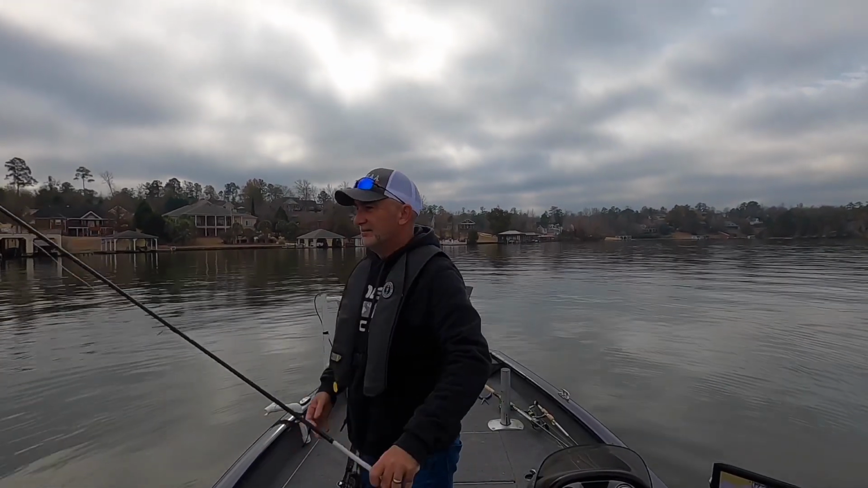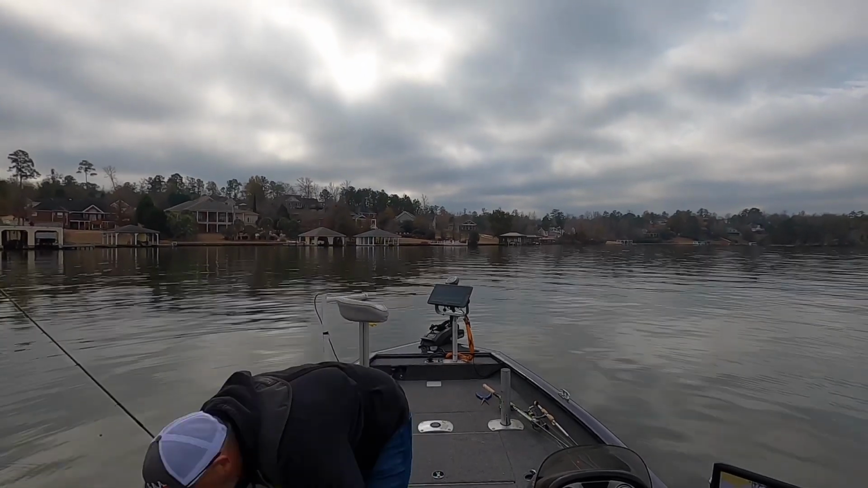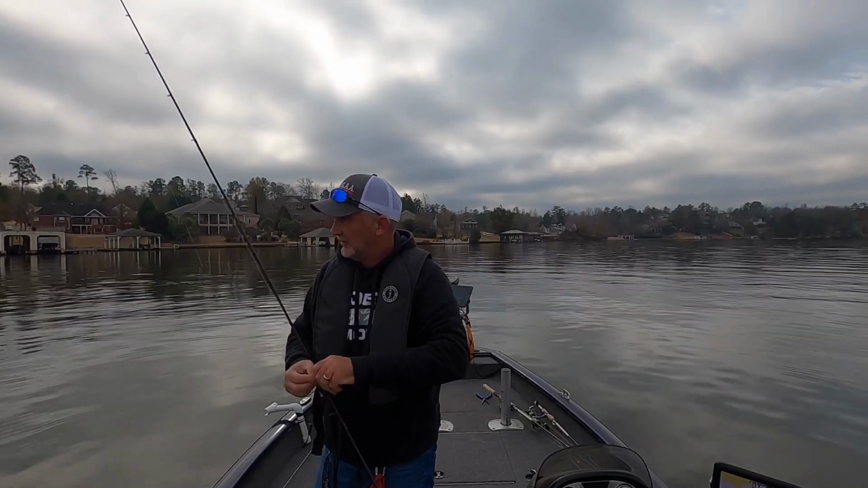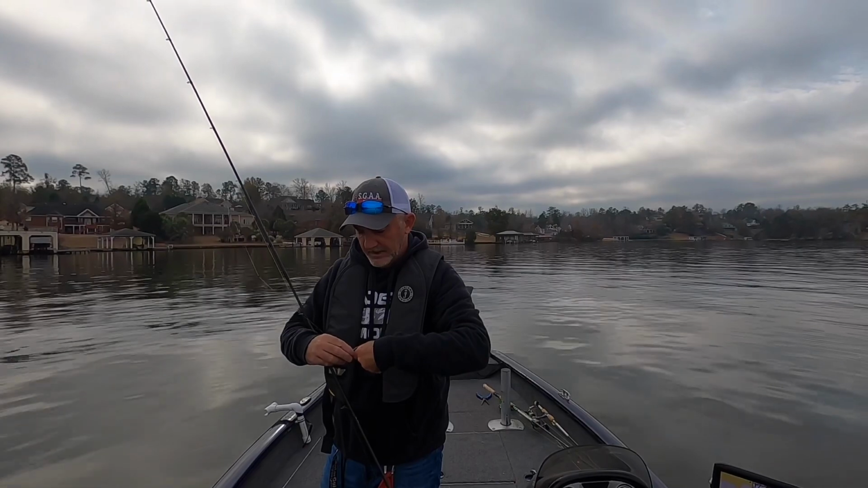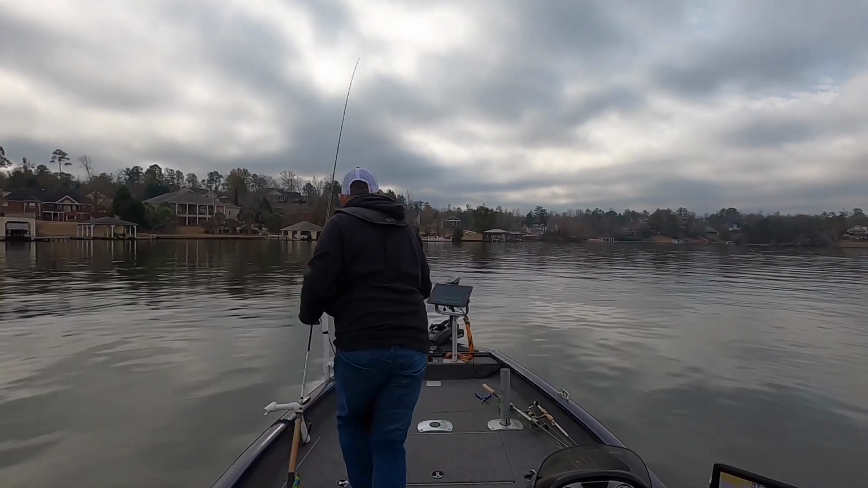They hit minnows, so we'll just keep on with minnows until they tell me different. When they tell me different, I'll swap over to some jigs. May do a little trolling for them. I don't know, we'll see. I'm gonna let the fish dictate what they want today.